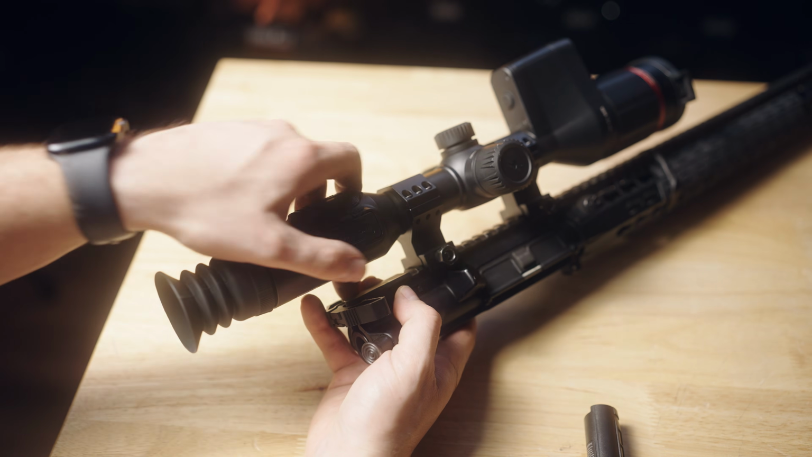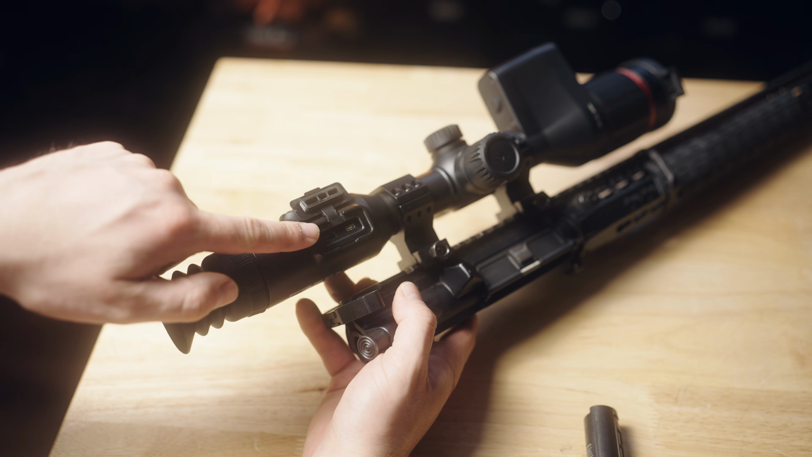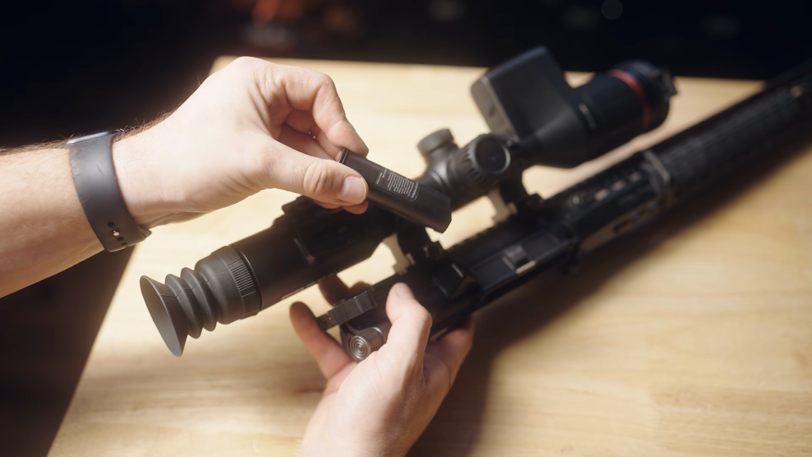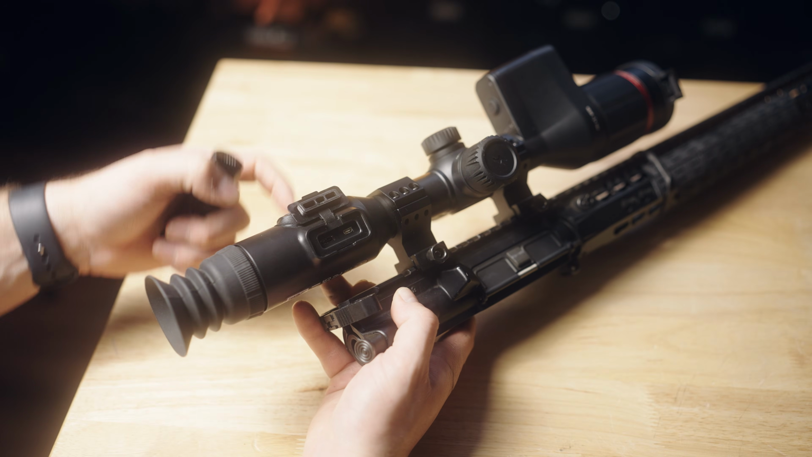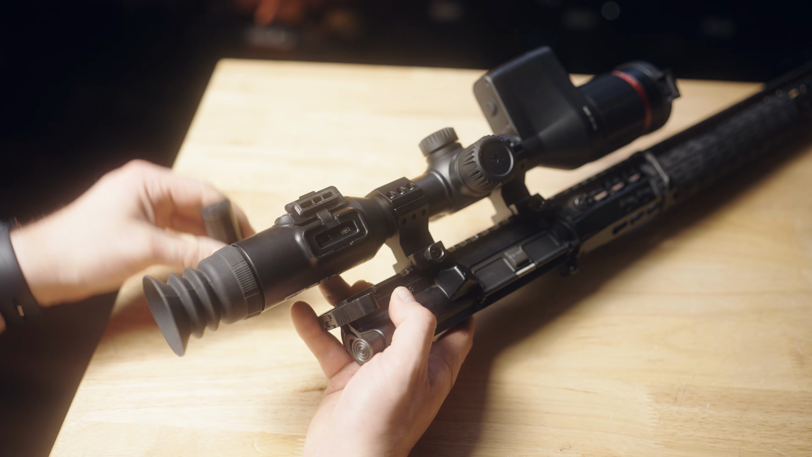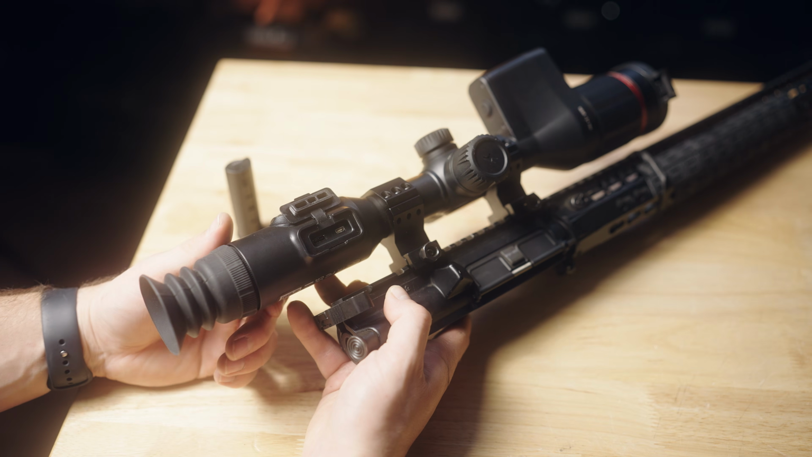But last but not least is where you're actually gonna charge it. So you have a USB Type-C port here. The cool thing is when you have these external batteries in it, you can charge them through the optic. So it's gonna prioritize the internal battery. When that's full, it'll then start charging your external. So you don't have to remove it every time. You'd be just fine leaving it in the optic if you don't want to use that external charger.